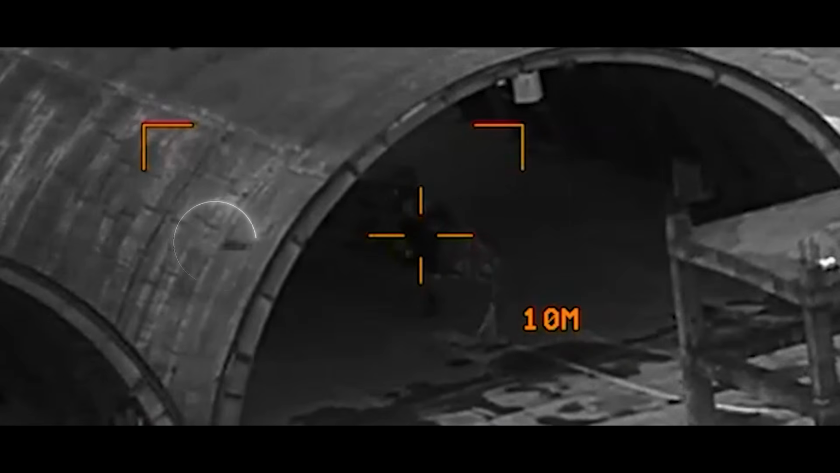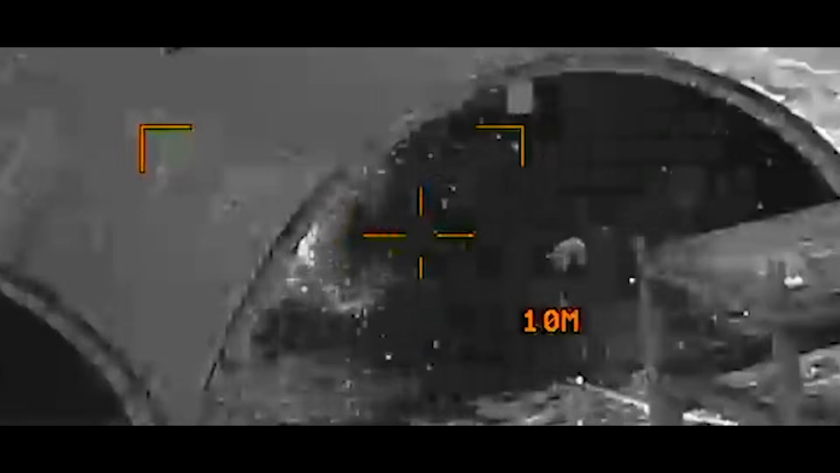Instead of wasting a heavy bomb to crush the roof, the operator painted the target right through the open hangar doors. A precision missile flew straight into the opening, vaporizing the fighter jet while leaving the bunker completely intact. A true masterclass in surgical precision. Analyzing thermal footage gives us a raw, unfiltered look at the realities of modern air combat. The technology is terrifyingly precise.